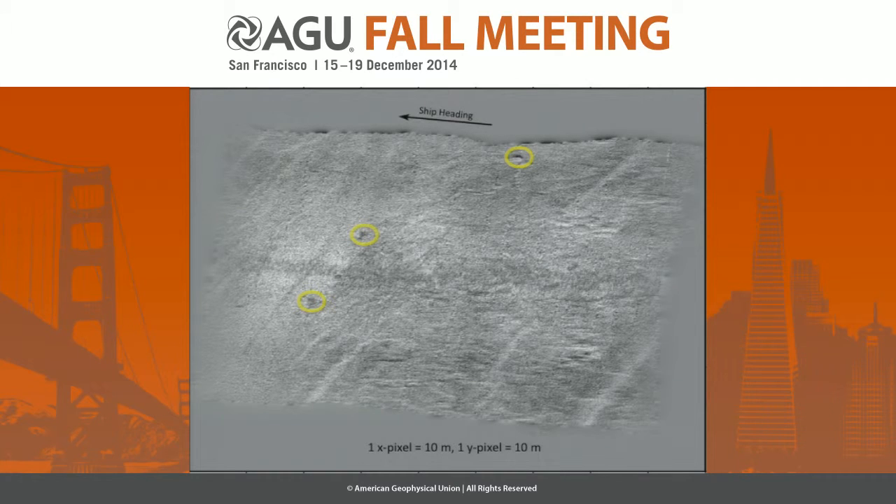I'd also like to perform the same exercise using the associated sidescan for this survey. The sidescan is more abundant, so we can grid it at a finer resolution. And once again, I have circled three relatively small features that we can compare between the tracks.